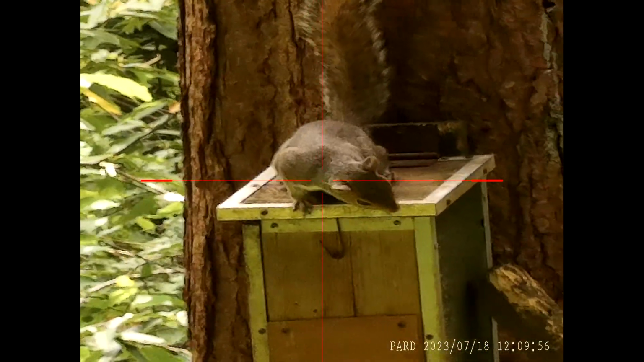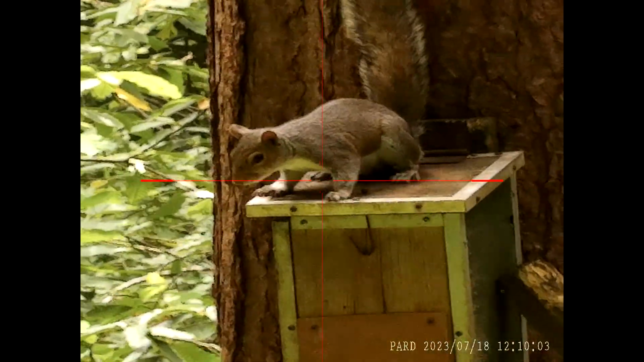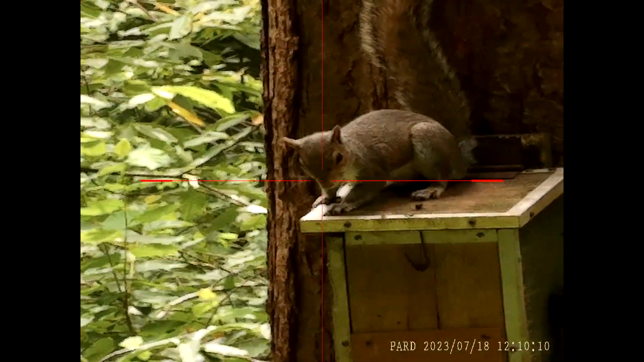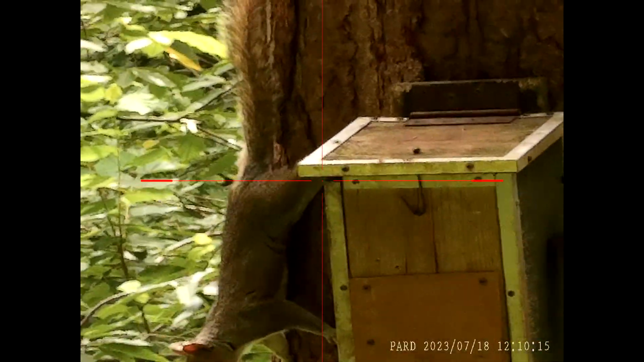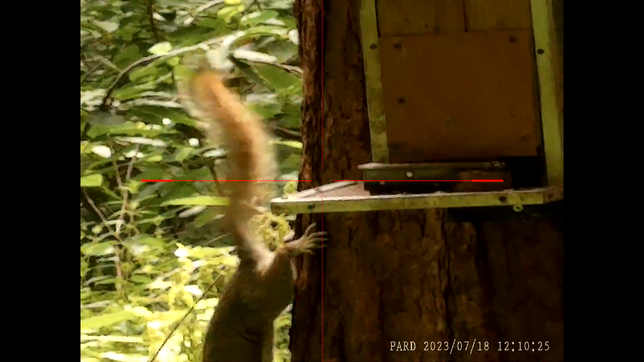Very comfortable hide, nice and dry. Got a nice office seat in there. Took that idea from Robin Foxer, except he carries his out every time. Couldn't be asked to do that, so it's a permanent fixture. See there how easily they've got used to the little lid on the feeder.